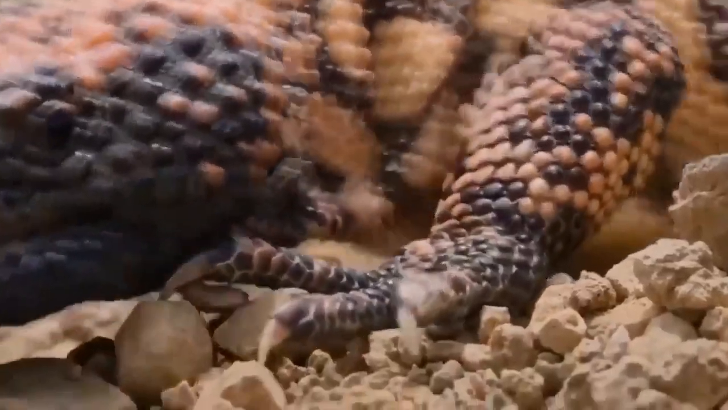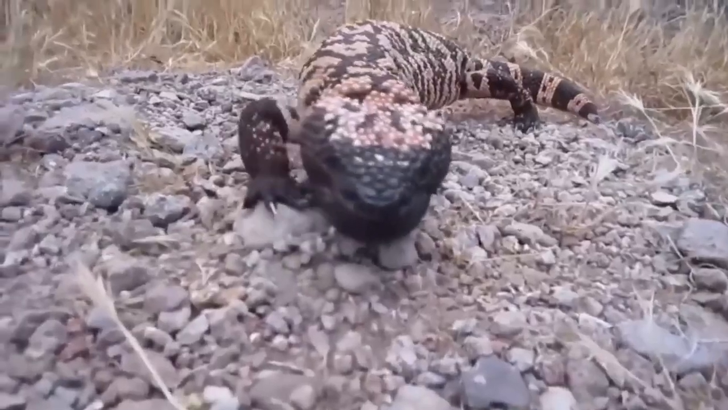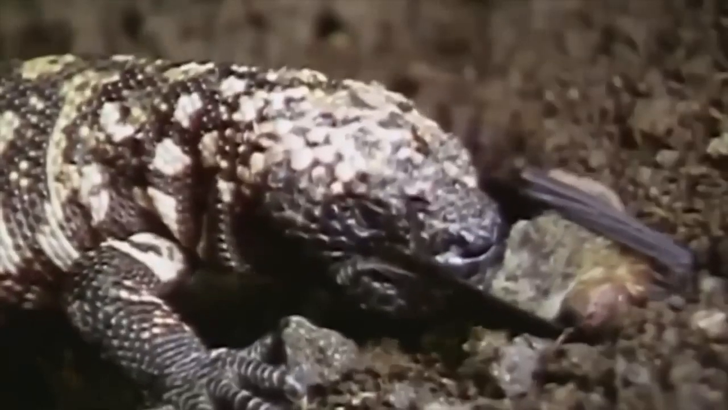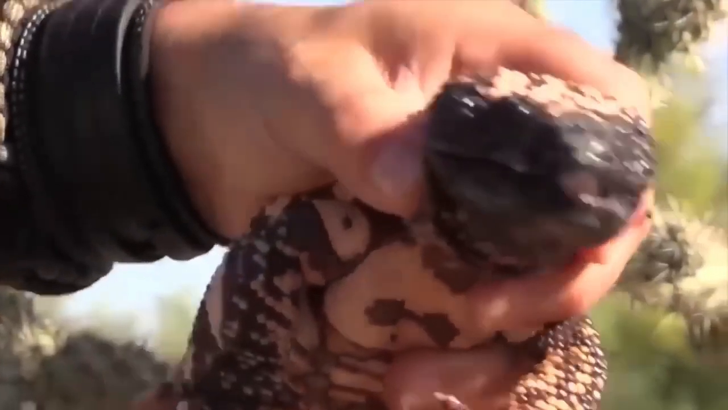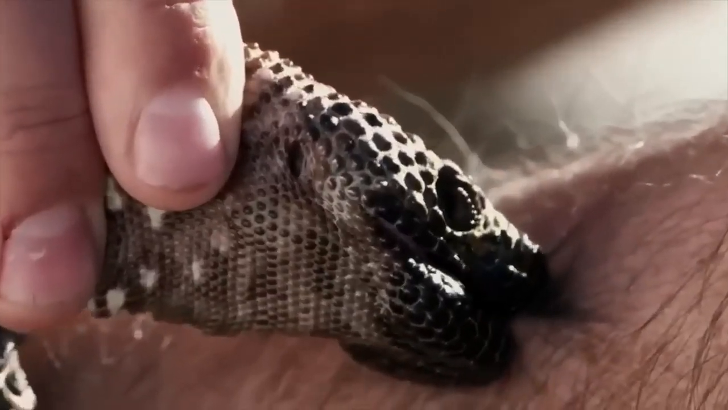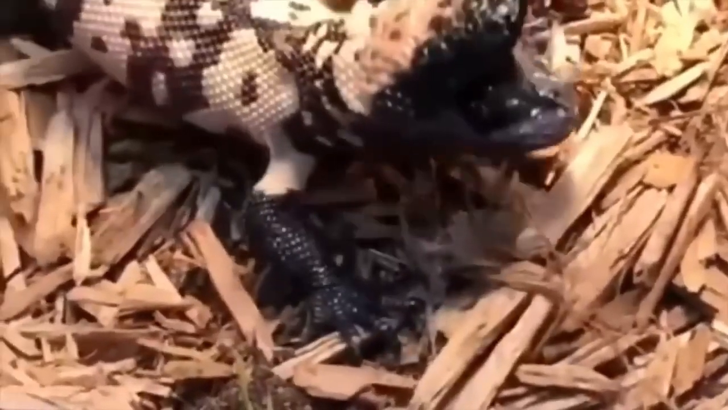This little dude might look like it's straight out of a sci-fi movie, but trust me, it's 100% real and 100% not to be messed with. Why? Because it's one of the only venomous lizards out there. That's right, this sneaky little guy packs a bite that can cause some serious pain and swelling. But here's where things get mysterious. Nobody really knows why it's venomous.